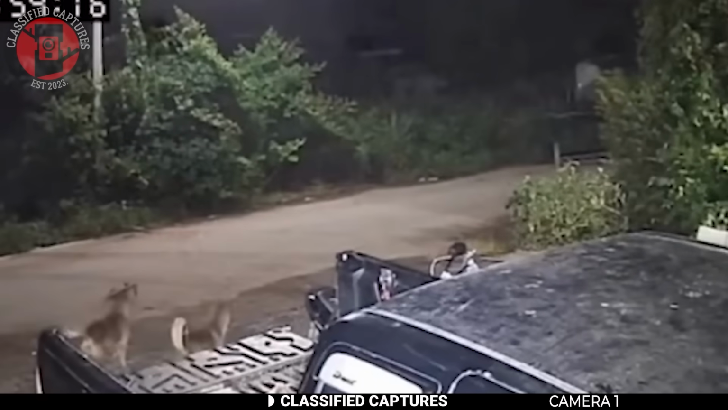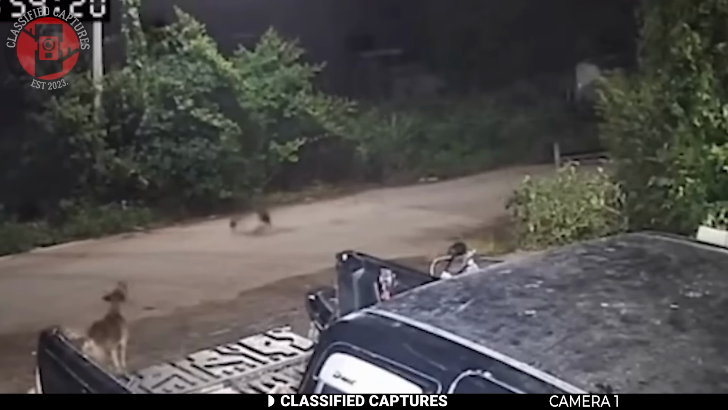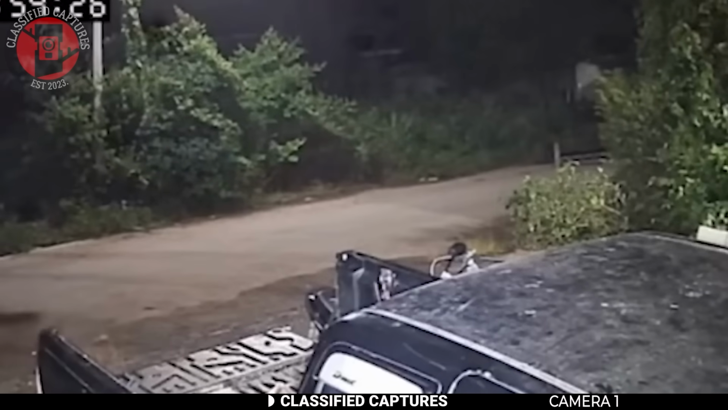I'm no camera expert, but I know these variables can affect the quality of footage and even give off this blurry, ghostly effect. Maybe we're just overthinking it. Maybe there really were spirits out there that day. What do you guys think?